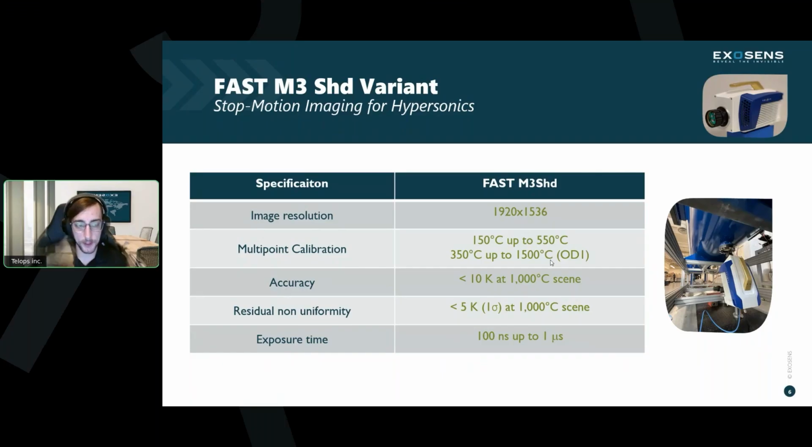And with that calibration, we can get pretty good accuracy and non-uniformity specs. Accuracy is less than 10K at 1,000 degrees C, and residual non-uniformity is less than 5K at a 1,000 degrees C scene. Both of those are very good, especially for the signal levels we're talking about here, and under the conditions that we're trying to push this detector. It's really to its absolute extremes. So we're pretty happy with that. And of course, those values are with exposure times down to 100 nanoseconds, extremely short.